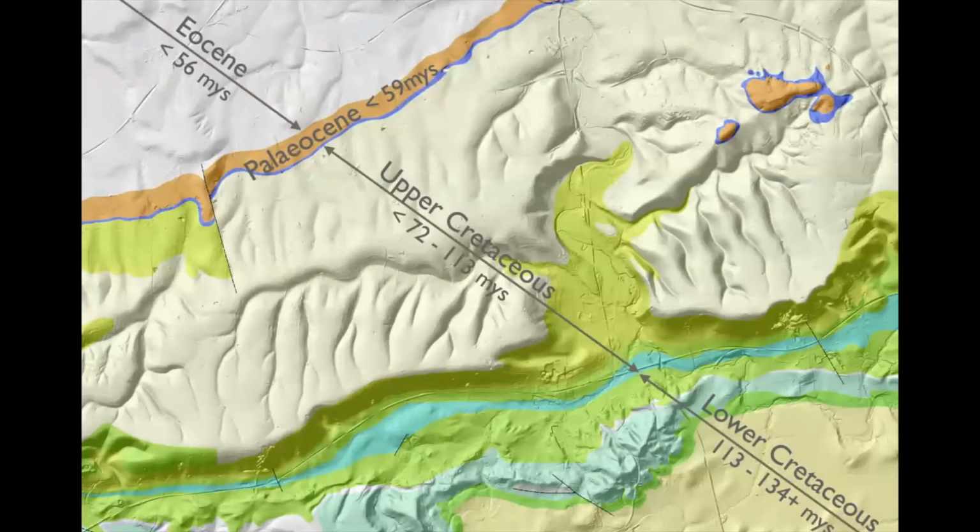In terms of ages, Lower Cretaceous is about 113 to 134 million years. The Upper Cretaceous, the chalk, in this instance, from that unconformity, is about 72 to 113 million years worth of deposition. And then the Eocene is all of this lot.